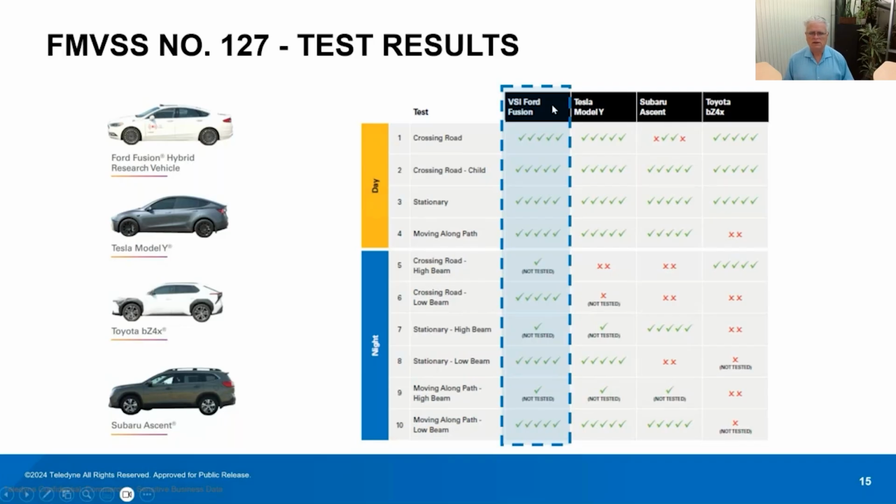And the Teledyne FLIR vehicle with thermal, visible, and radar fusion was successfully able to pass all of the FMVSS 127 tests. So we think we've demonstrated that thermal imaging is definitely able to allow vehicles to pass these more stringent requirements and make roads and vehicles safer.